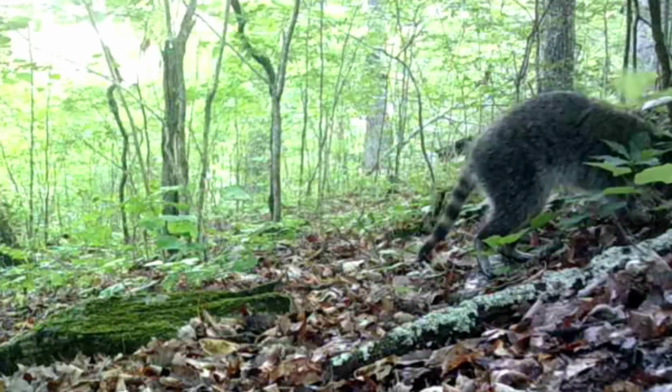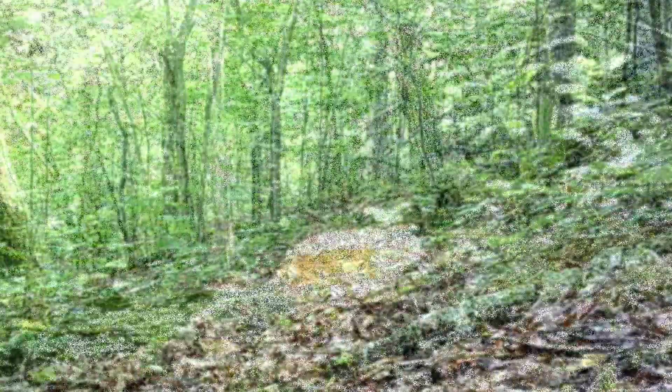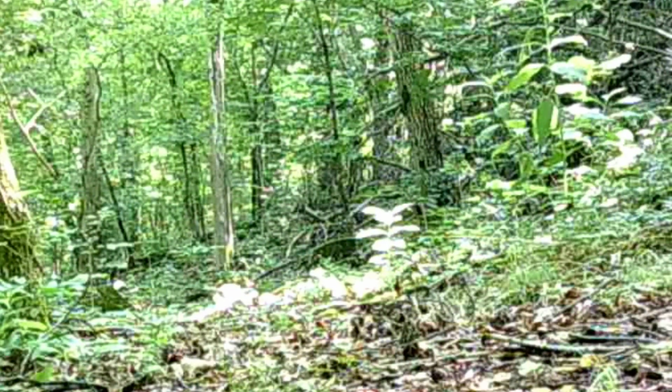And there's a coon out late in the day, getting an early start. Looks like Rocky too. And there's old Yeller, making his rounds out in this ridge.